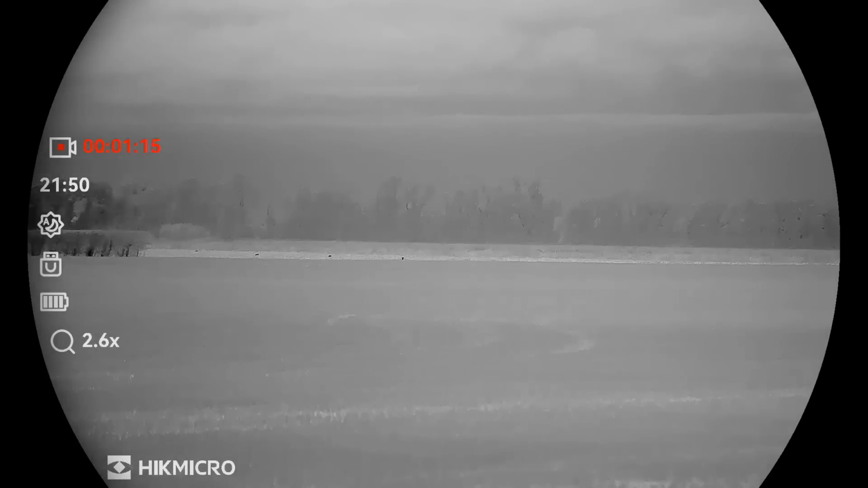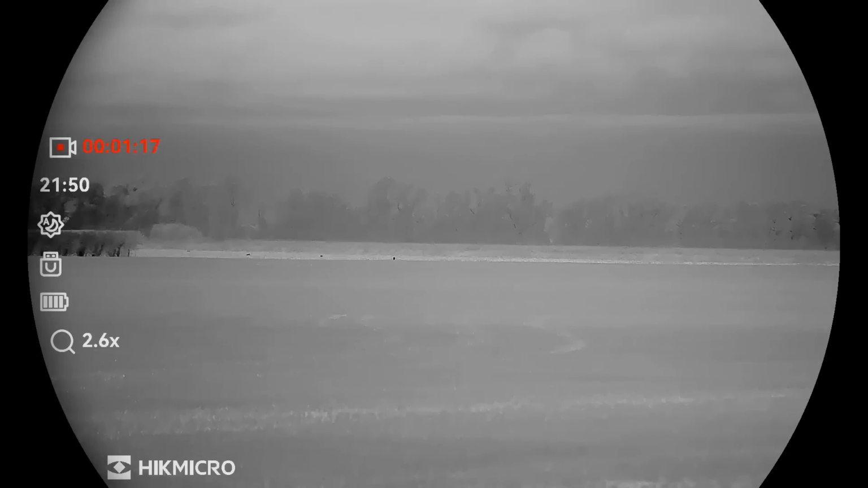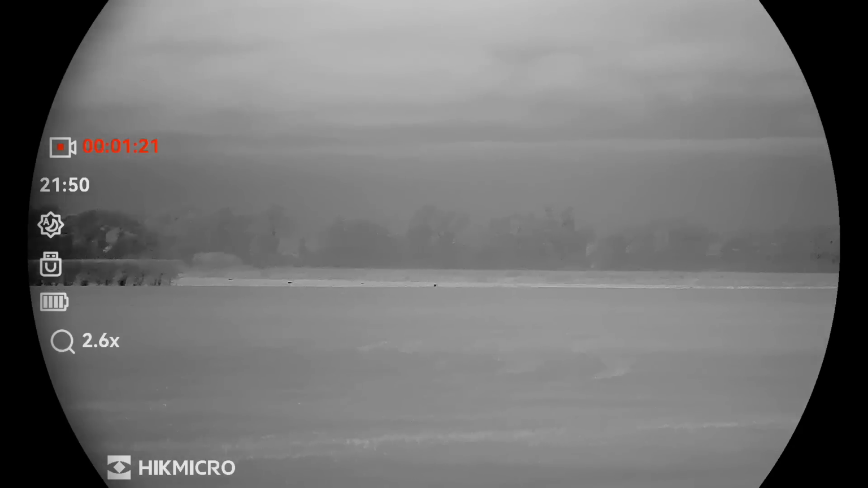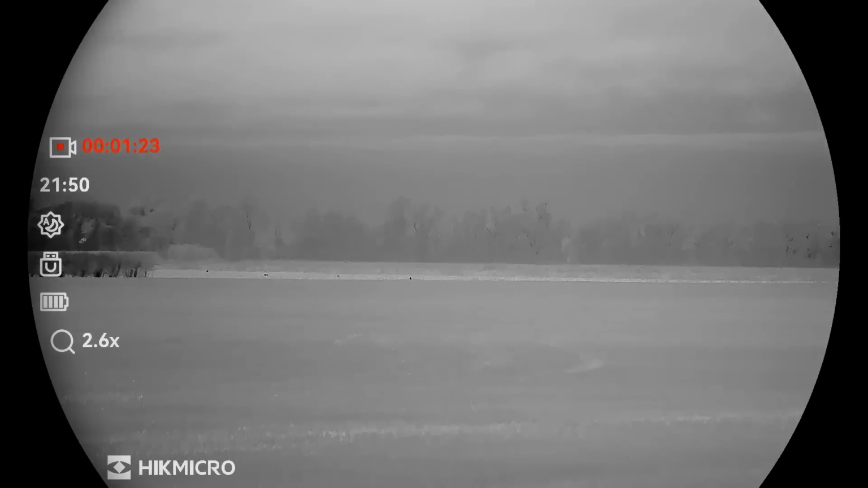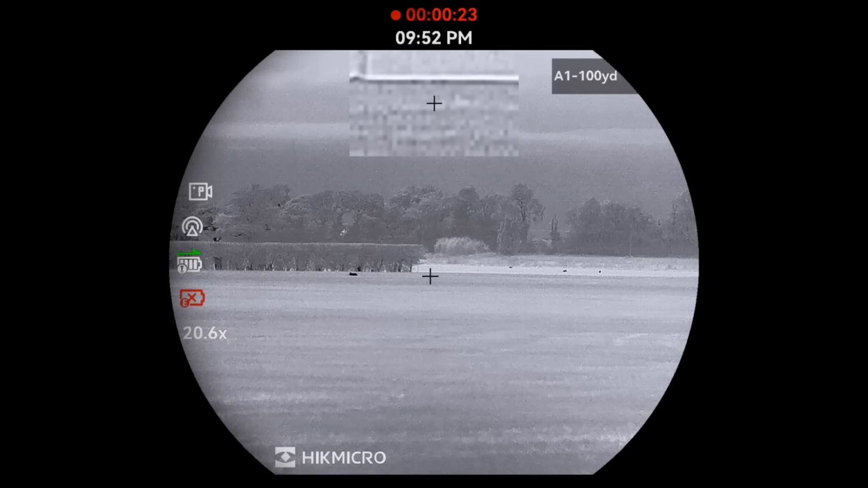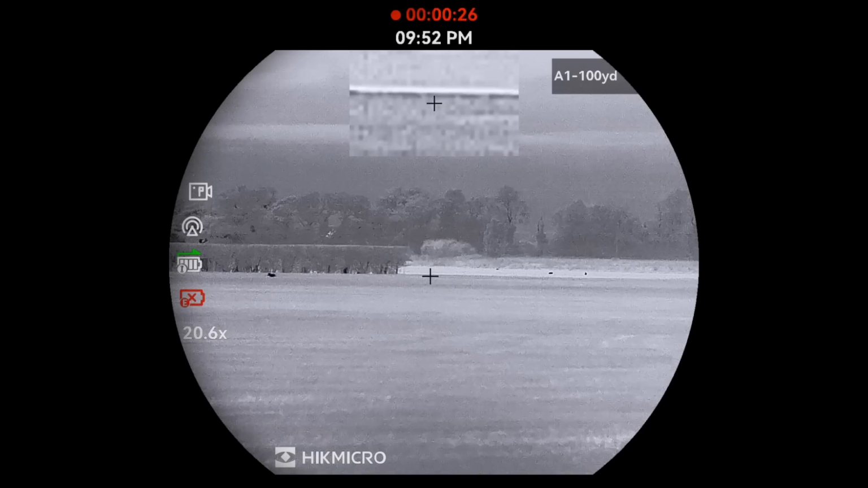Sorry, I've got a little bit ahead of myself there. That is actually the fox fight that I tried first off. But what you could see there is that the fox is definitely thinking about it. It sat on that dike brink. It was then that I changed it to the fox mating call, and it was then that the fox decided to come in.